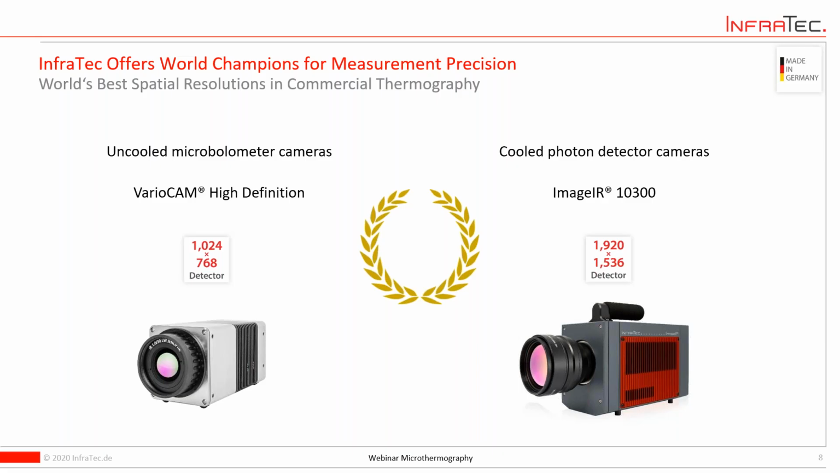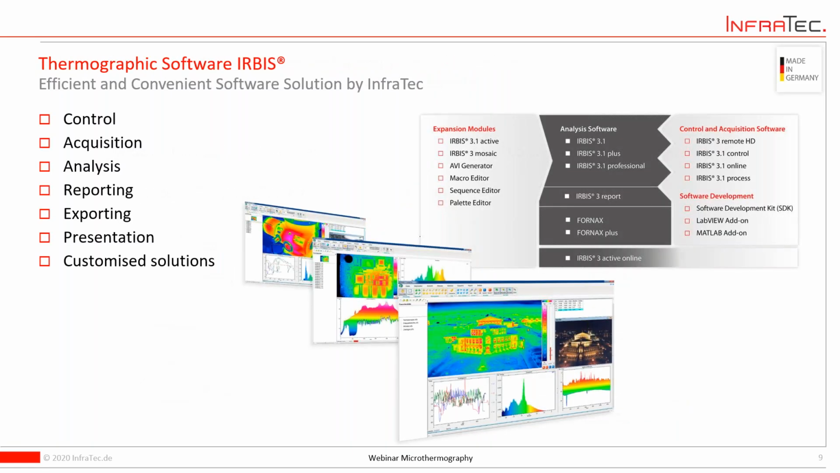And on the other hand, you see here an example of a cooled infrared camera from our ImageIR series, the ImageIR 10300, providing native detector resolution larger than full HD, which is also the top end, the high end of the market currently. So you will not find anything with a higher resolution than this except in the military, but this is a little bit outside normal expectations.